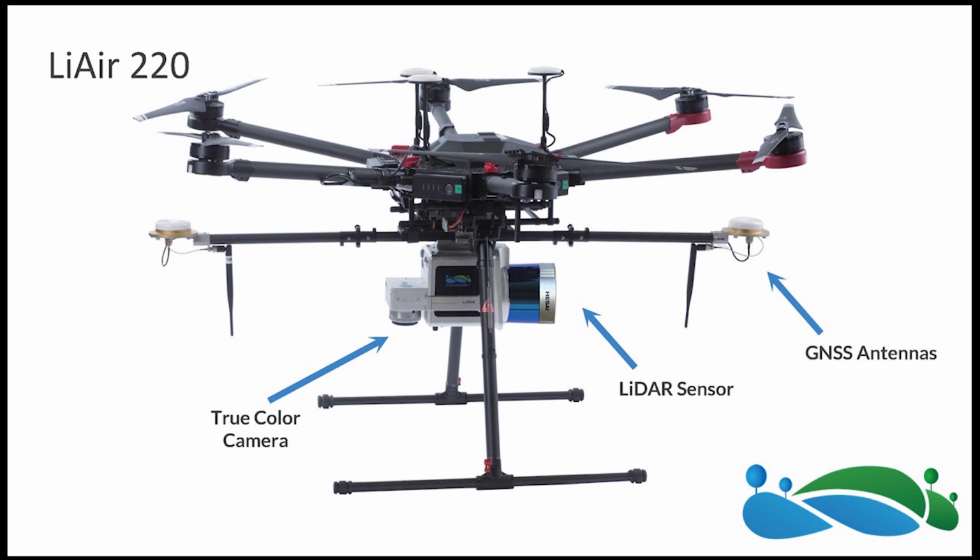Situated right underneath the middle of the aircraft is going to be the LiAir main body. This is going to be where we have all of our integrated circuit boards and firmware and all the different things that we need to take sensor information, combine it into a nice file package that's easy for customers to work with. You'll see there's also a GNSS antenna here.